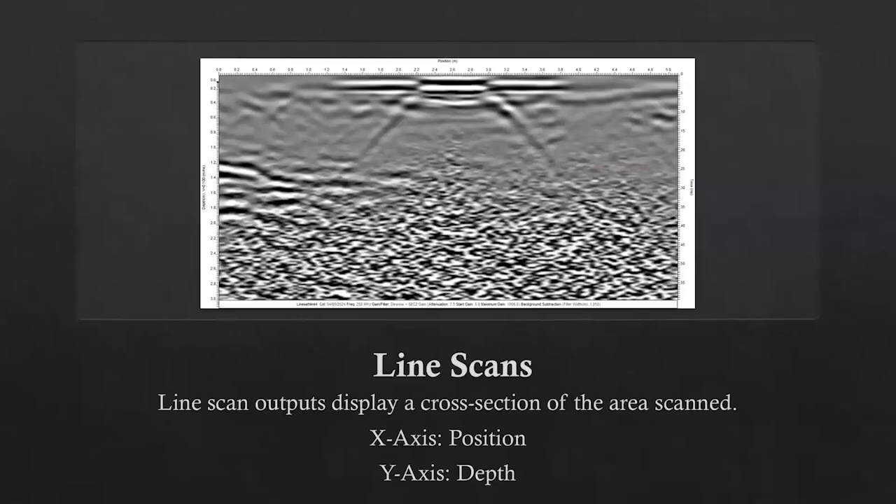I mentioned there are multiple types of scans, so let's touch on what that looks like and how those work. Your first scan is a line scan. Line scan outputs display a cross section of the area that you're scanning. If we're looking at this line scan here, our x-axis along the top is going to be the position or distance walked with the instrument. You can imagine that as the surface of whatever you're scanning. And then our y-axis is going to be the depth.